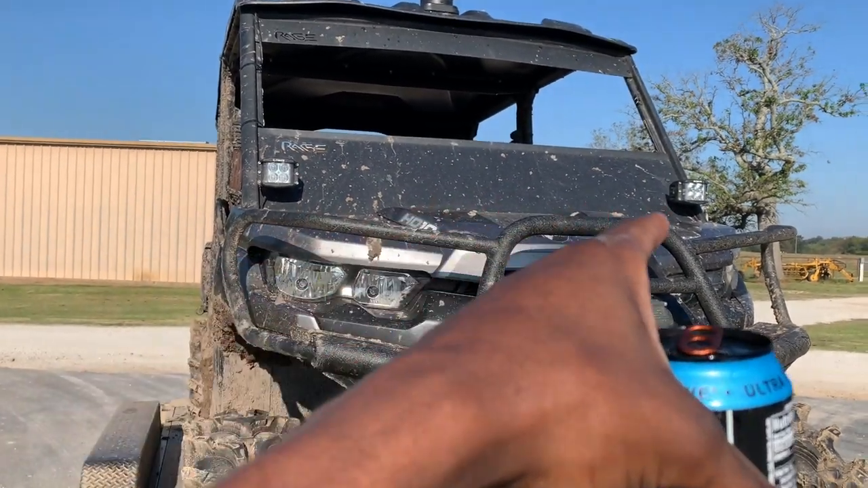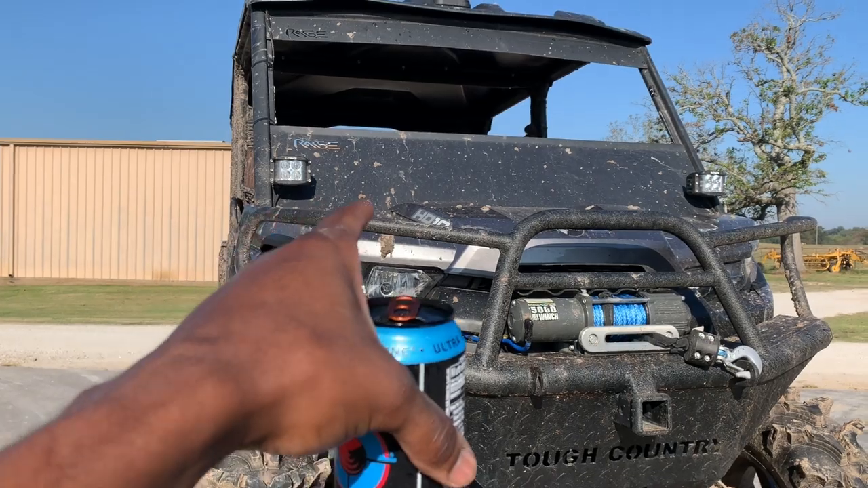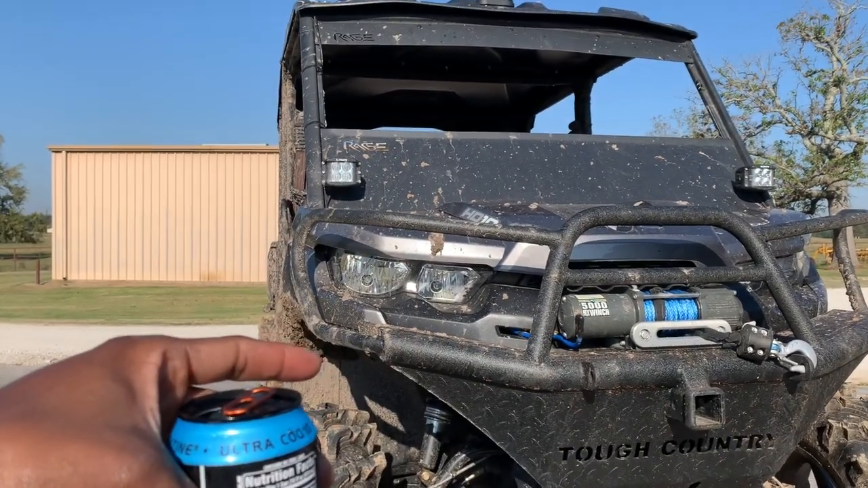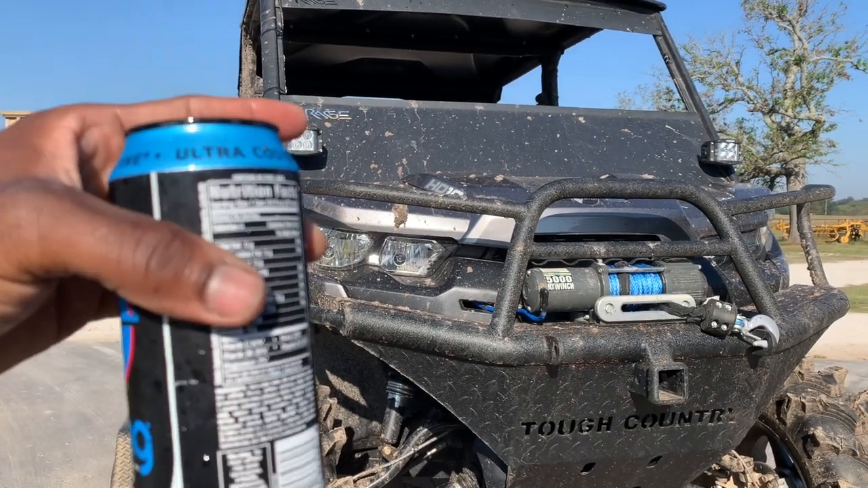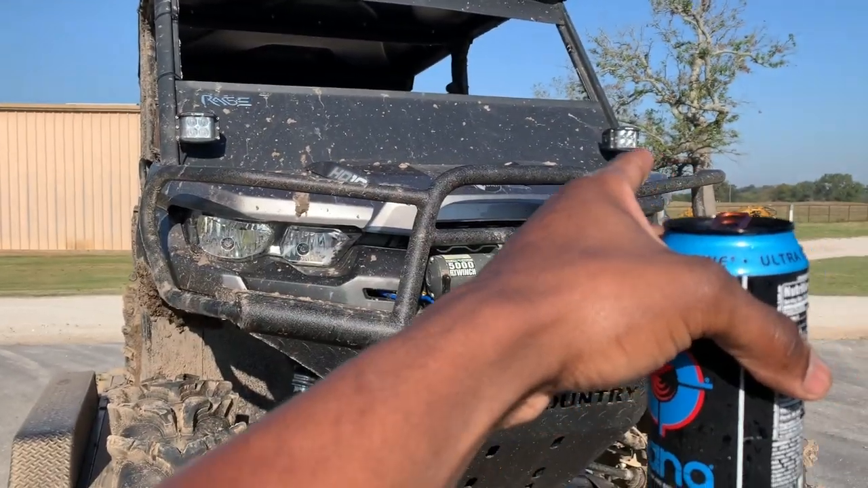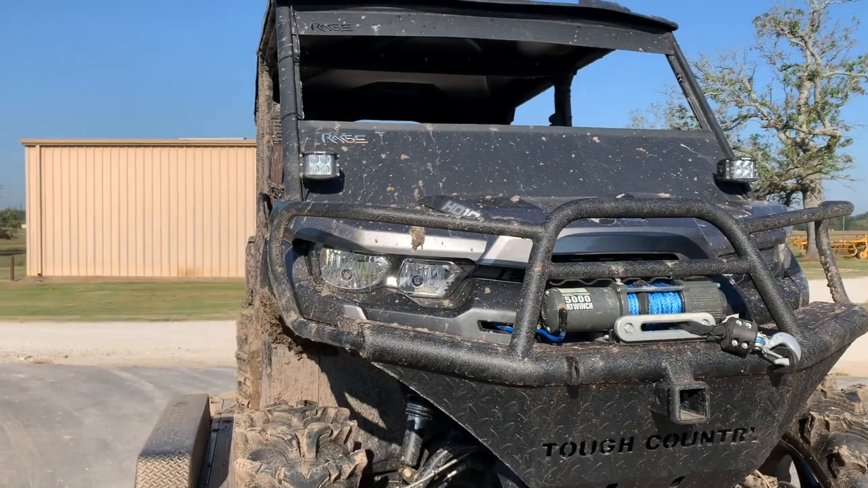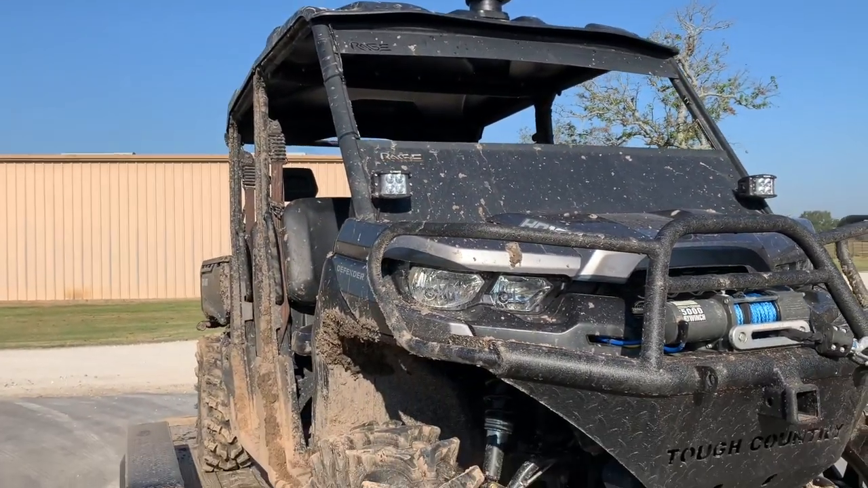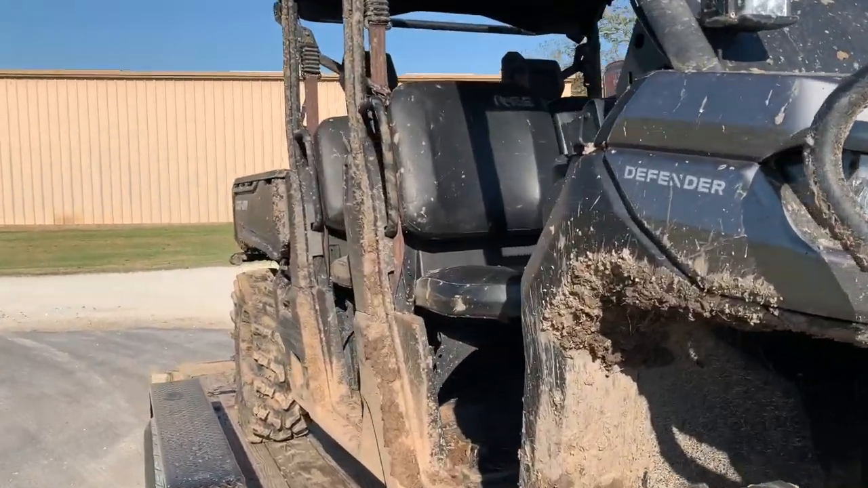Also, we got these IR lights. A lot of people think those are floods, but those are IR lights. So like last night, there was no moon till about midnight. I can use my NODs and actually use those IR lights as like headlights and then use the thermal to detect. Well, how am I seeing everything? Well, I'll show you.